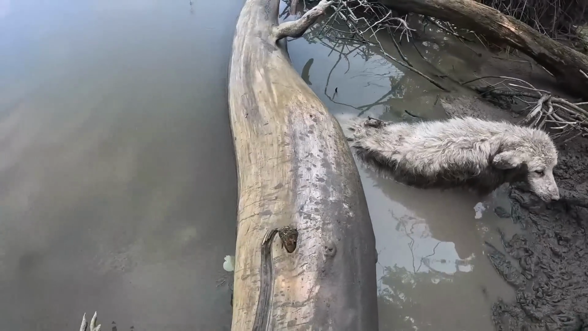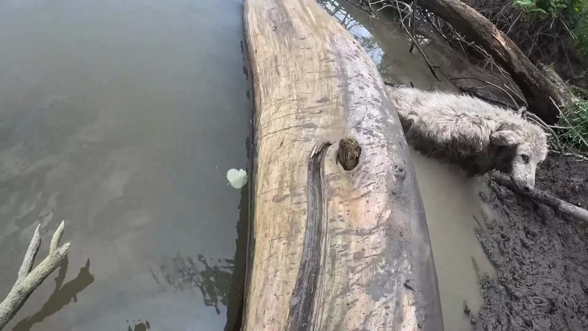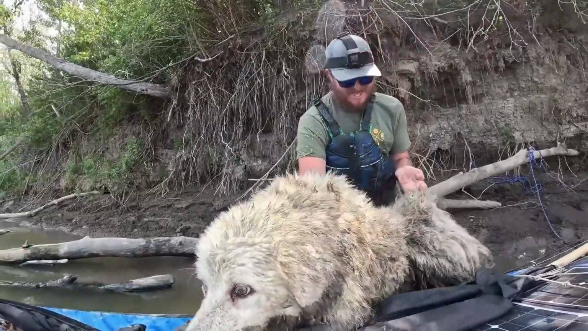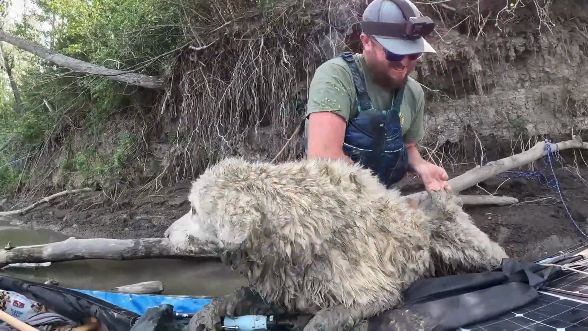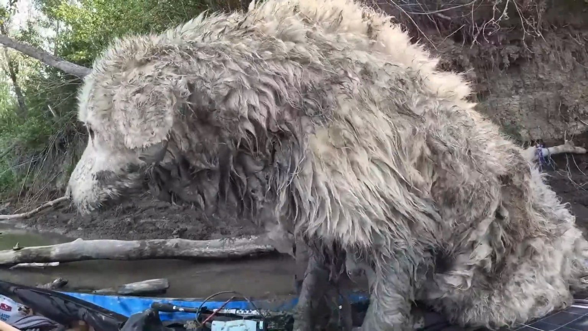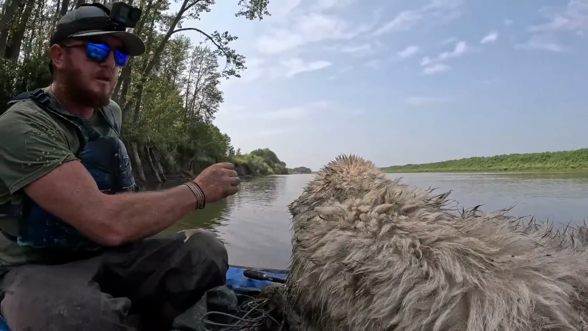Realizing the dog was wedged beneath a log, Tom gently removed it. More than the log, the dog seemed to be stuck in the mud. Too weak to pull himself out, Tom coaxed the dog toward his canoe, and you can just see the dog's relief. Once the dog was safely on board, they paddled toward a nearby house, hoping to find its owner.